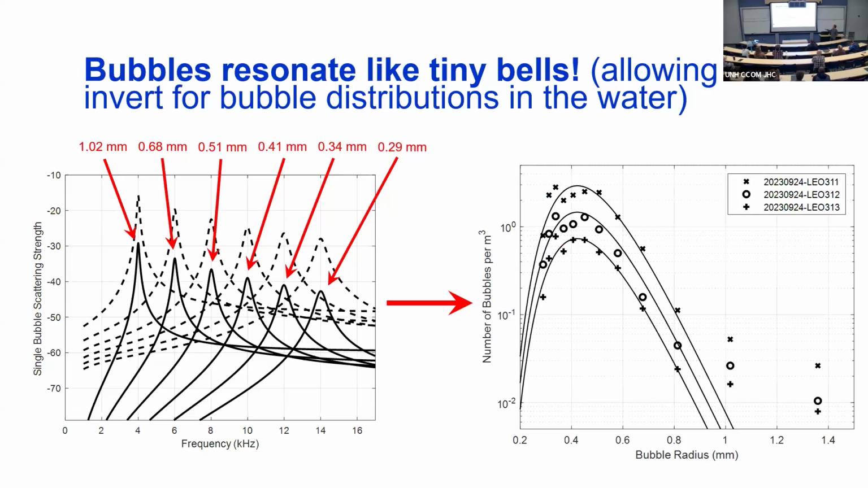This is number of bubbles per cubic meter versus bubble radius that I've gotten from my acoustic data, and it shows up here. So I've got 3 different experiments here, 3 different runs, and they have different sort of levels, but they all have the same log normal shape. So this is kind of interesting. And this kind of maximum at about 300 to 500 microns has been seen before. So this is not new, but pulling out that entire shape is new.